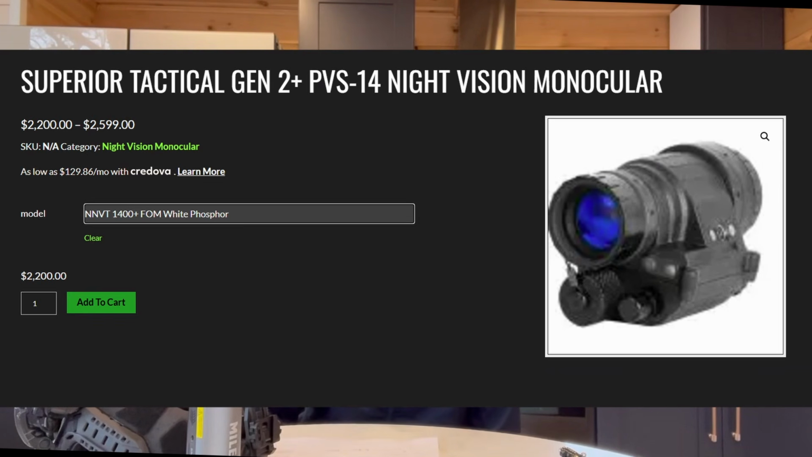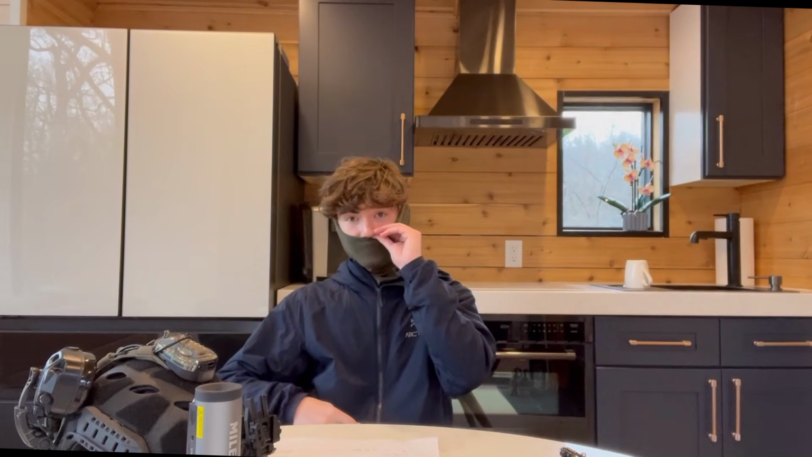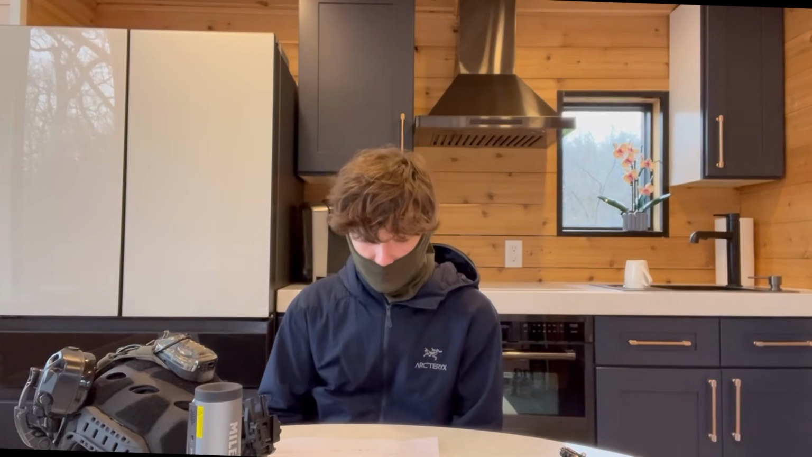Why I'm saying that is because you can get a white phos NNVT PVS 14 for like $2.5 grand-ish new, and if you know what you're doing and how to build one, you could build one for like $2 grand. I saw a monocular with an NNVT tube going for like $1,300 the other day. From my guess, and my expertise used very loosely, my experience of watching footage with NNVT tubes, and I've personally used I think 3 white phosphor NNVT tubes, I think they're using an NNVT tube and still lying about the price. That tube probably only goes for $2 grand. And because it's auto gating, they're kind of lying about performance.